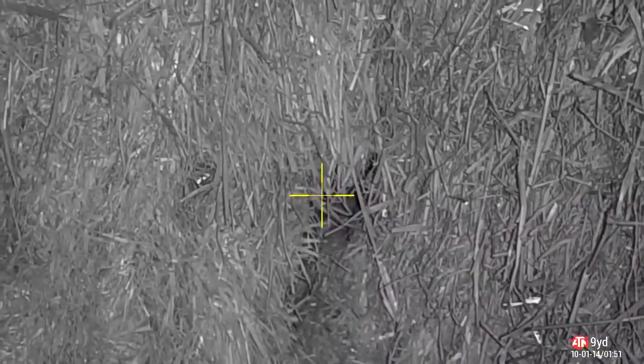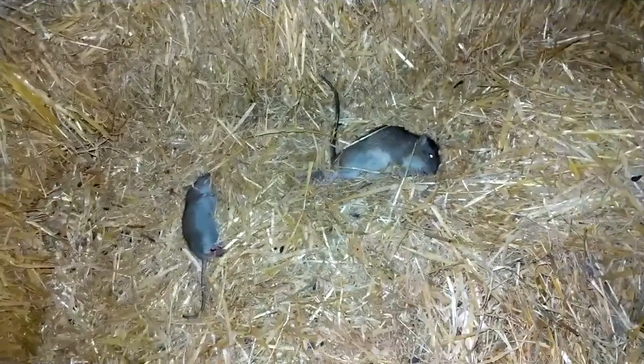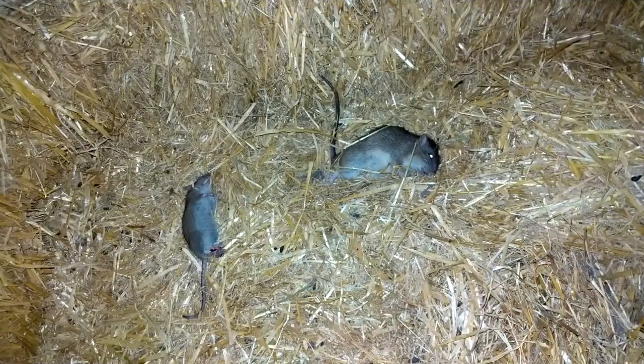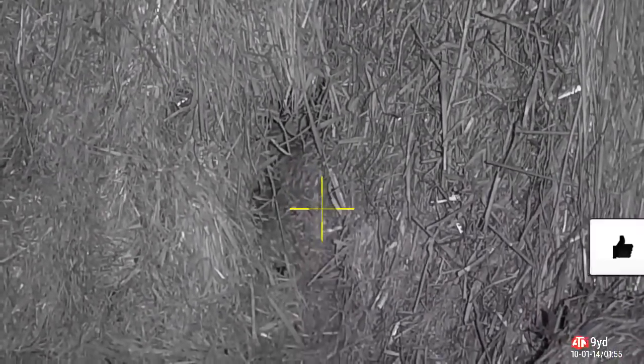The heat emanating from this nest was unbelievable, from this little area here. There's another one, another young rat. So I stayed here for a short time, blattered a few of them from there. This one eventually fell out and ended up on the floor. I had to stay there though, because it just kept coming. And another one. Oh, and another one.